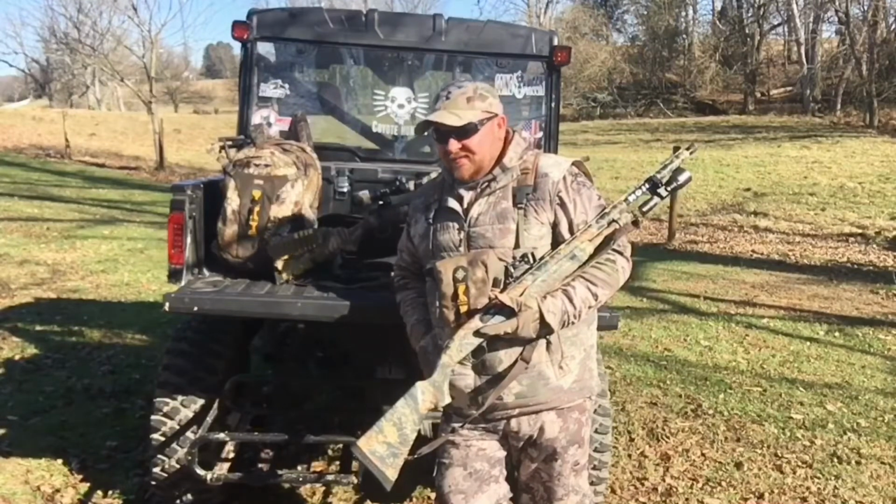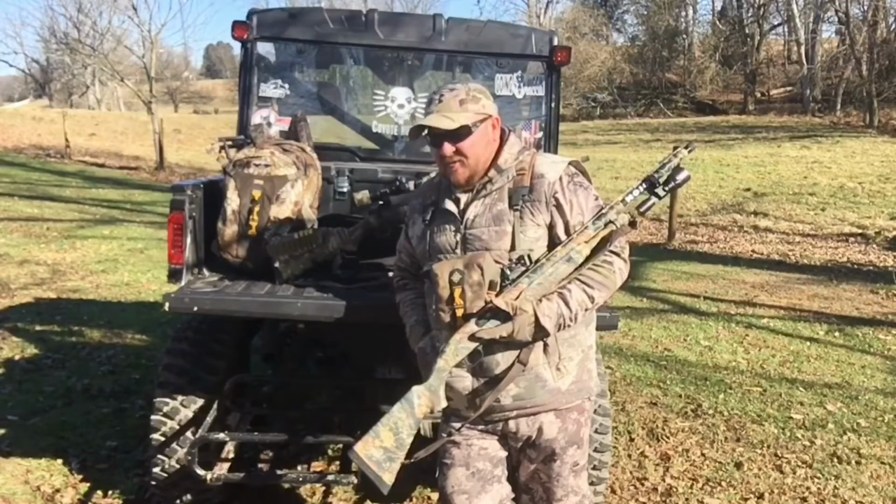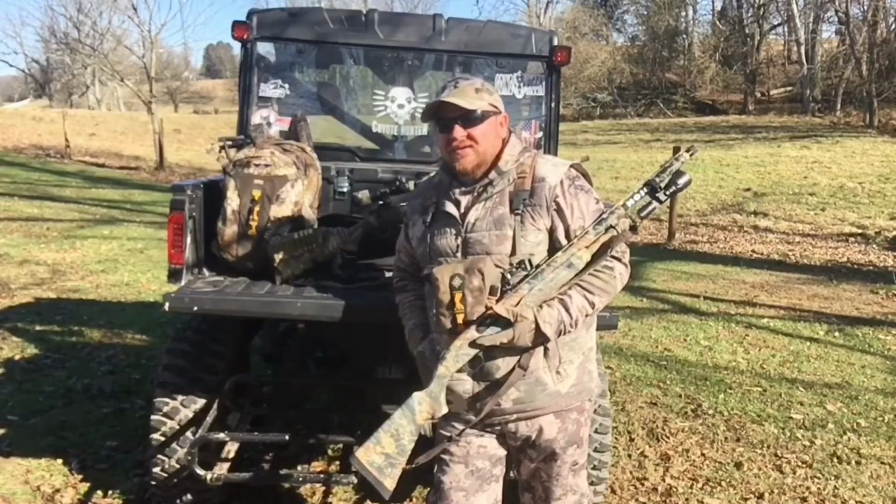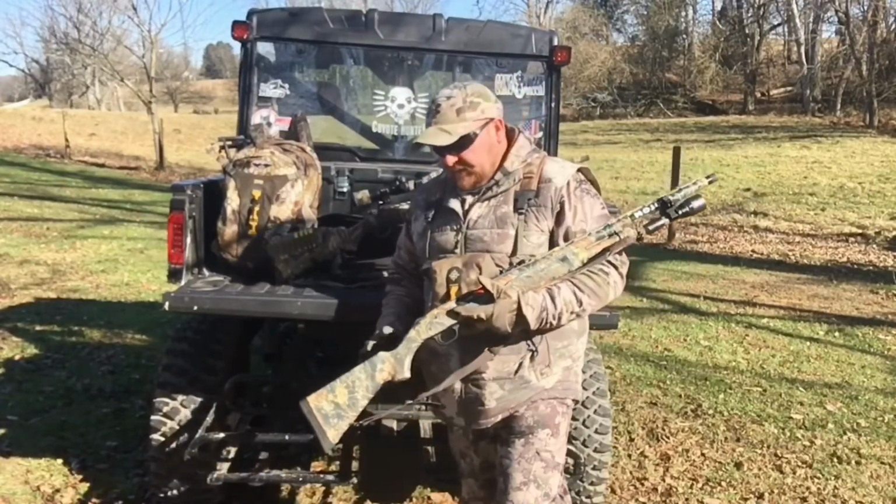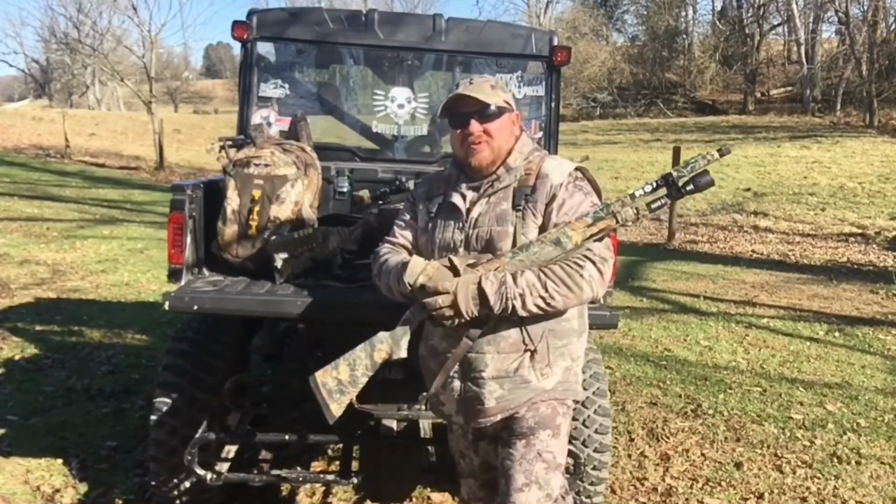This guy, he's a buddy of ours, and he gets out every once in a while with us, and he's a little rusty, but I tell you what, he put the smack down on that red fox. Couldn't have been happier for him. He's actually getting it mounted, so it was pretty awesome. Anytime we can take one like that, we're all for it.